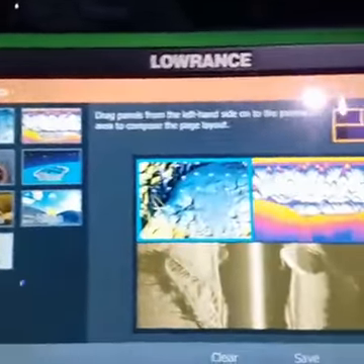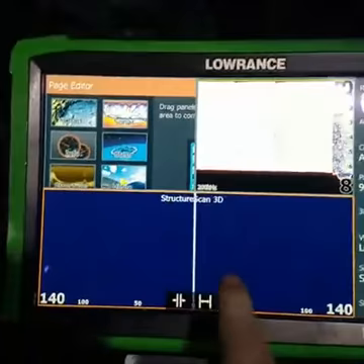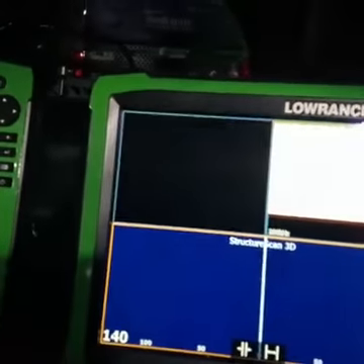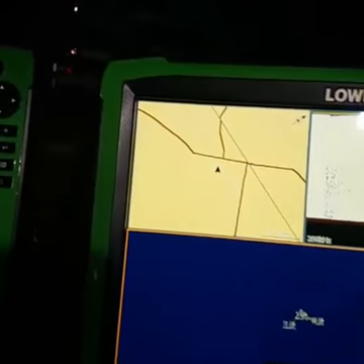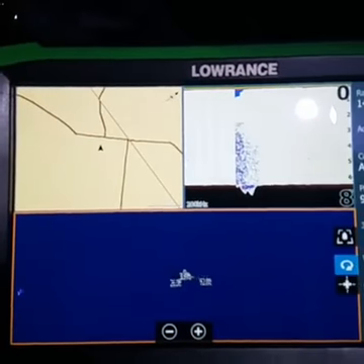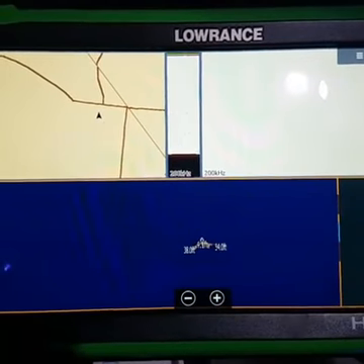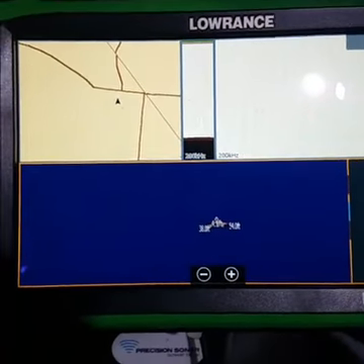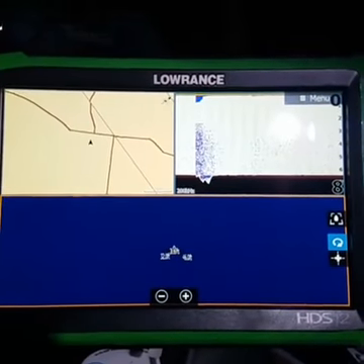If you hit save, now you've got this right here. Now you can pop 3D on, and it's going to do its thing right here on the bottom, while you can follow your contour lines and watch sonar at the same time. That's going to be probably your best bet if you're only running one unit.